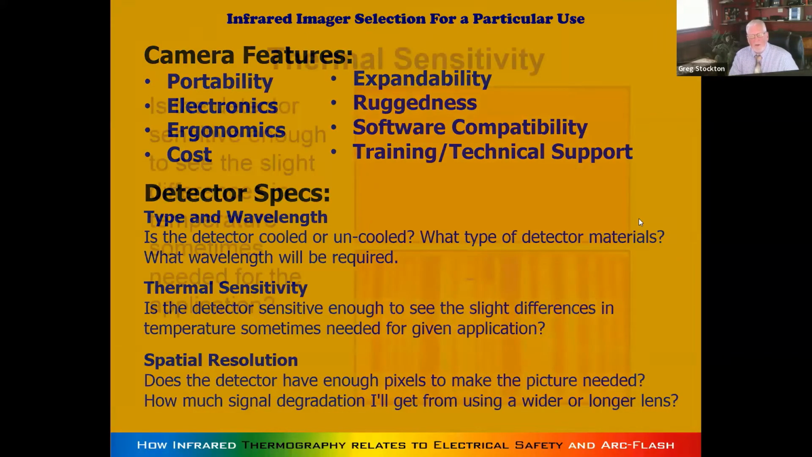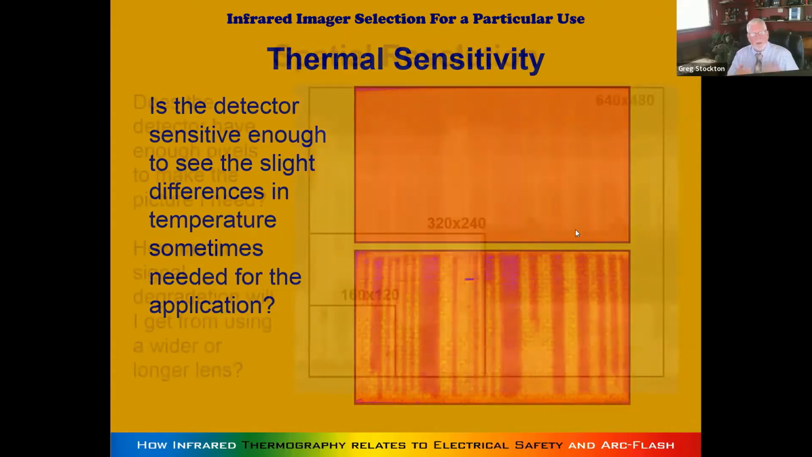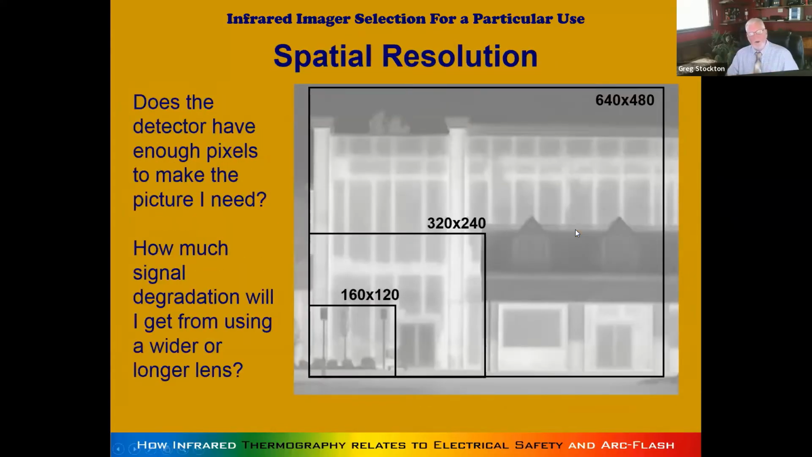On the sensitivity, it's basically, can you discern the difference in temperature? Is the detector sensitive enough to see something? And I can tell you, the farther away that you can get from the object while maintaining enough spatial resolution, pixels, the better off you are, because you get the big picture. The big picture is what you want.